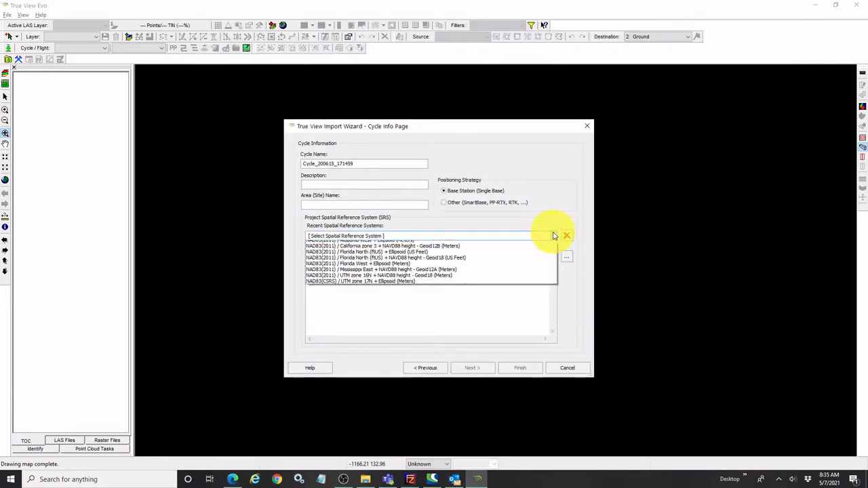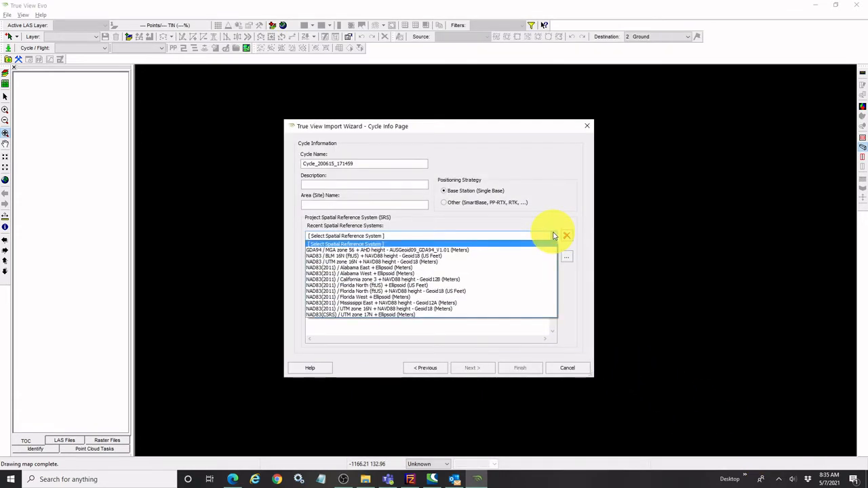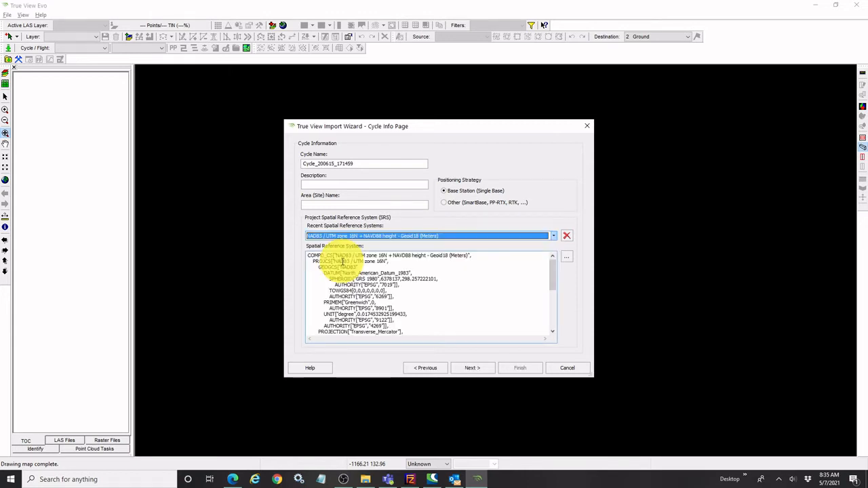If, as I have, I've worked with this software before, I'll have a list of recently used systems here, and that's what I can use. This particular one is UTM Zone 16 North, NAVD 88, Geoid 18. So I'll go ahead and select that.